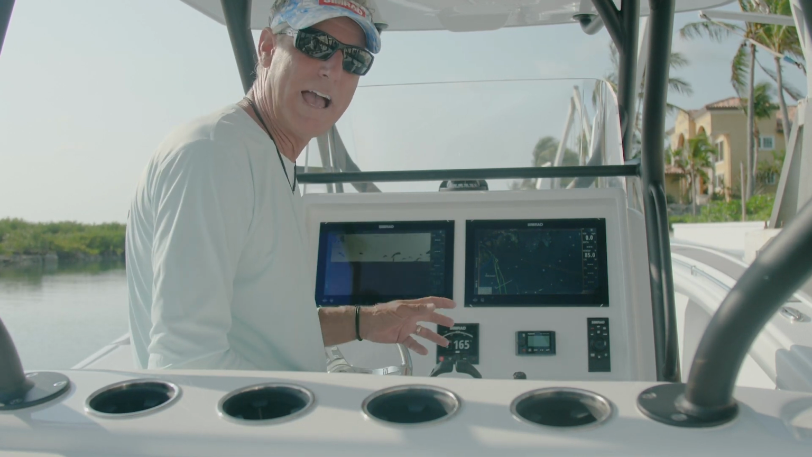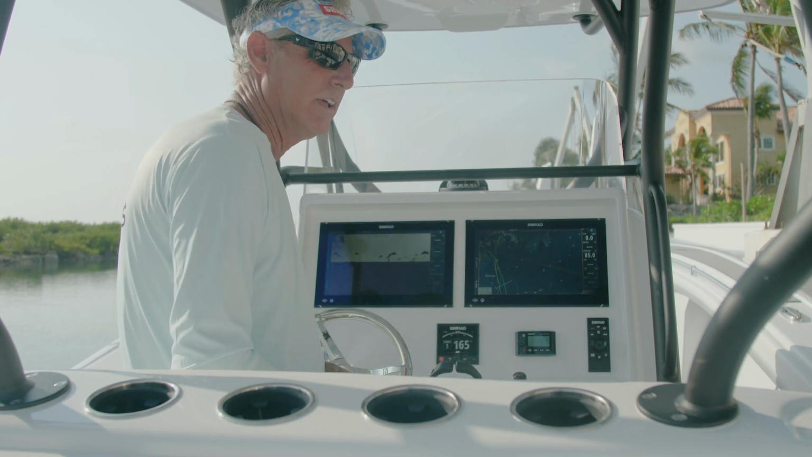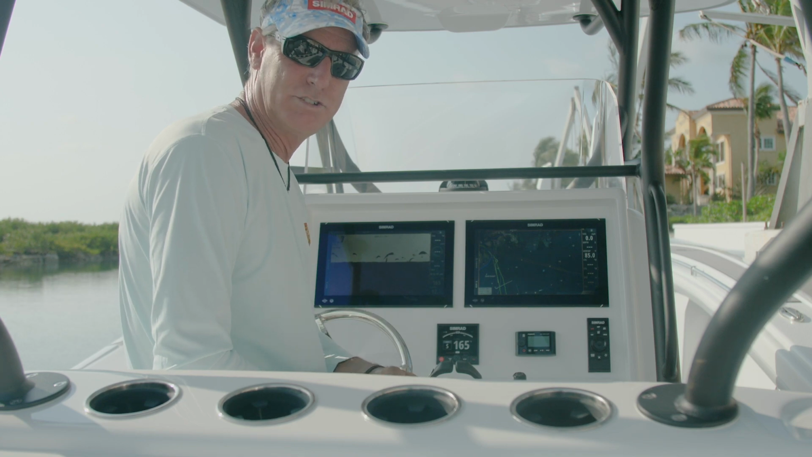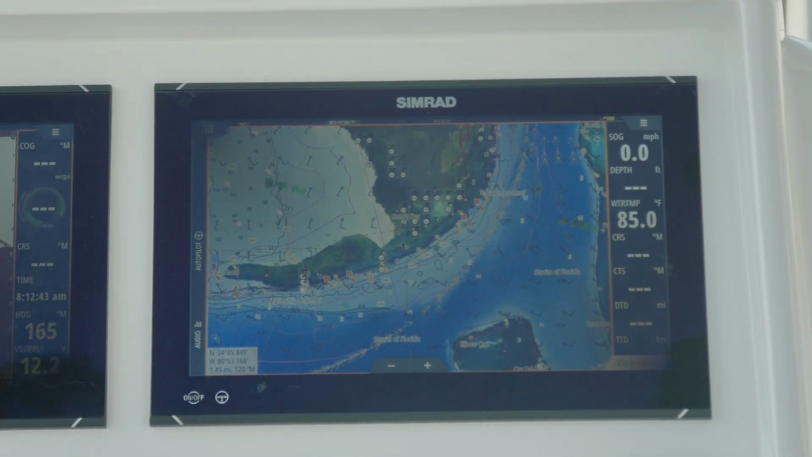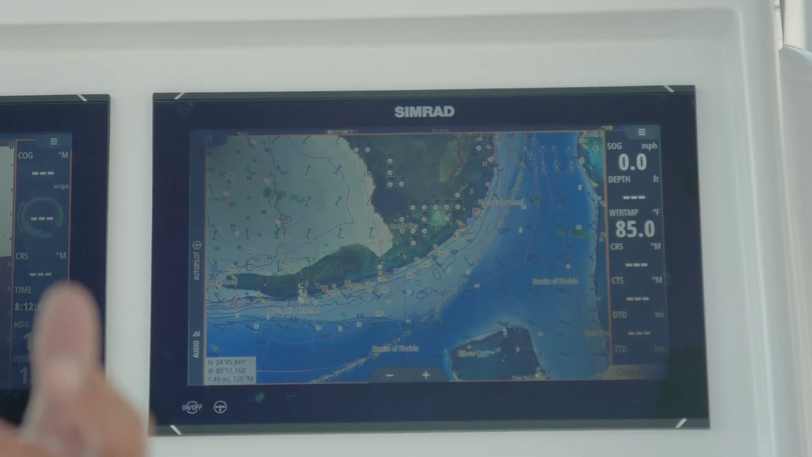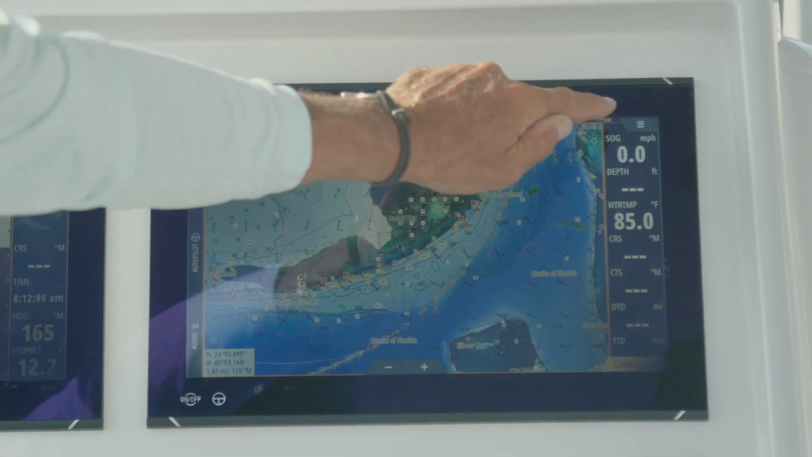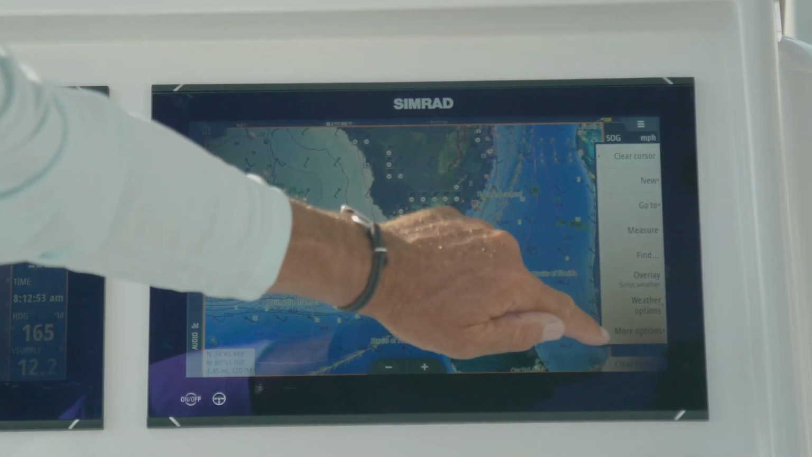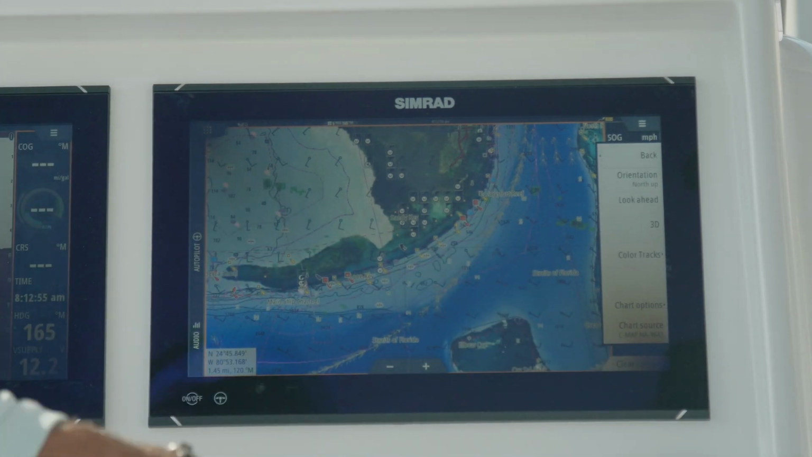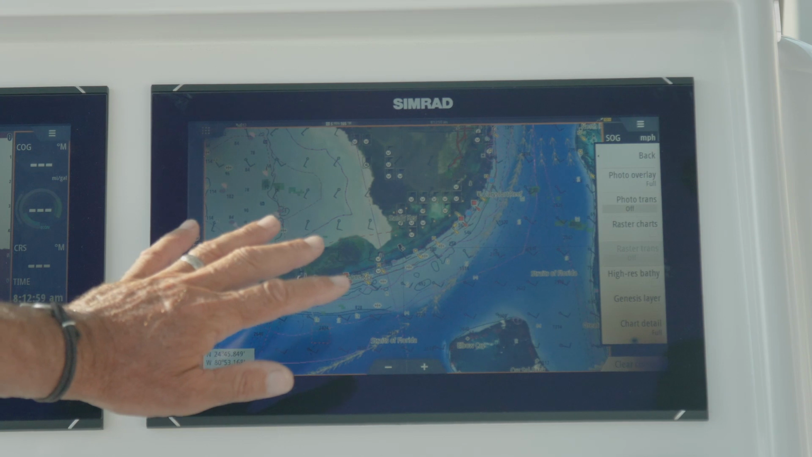Besides having all the actual rocks and grass patches near shore, it also has a high resolution bathymetric chart. So now you know what you're going to do on a windy day, but on the pretty days you want to go sword fishing, you want to go deep dropping, you want to check out the bottom. All you have to do is go right into your menu again and go to options and chart options. I want to see high resolution bathymetrics.